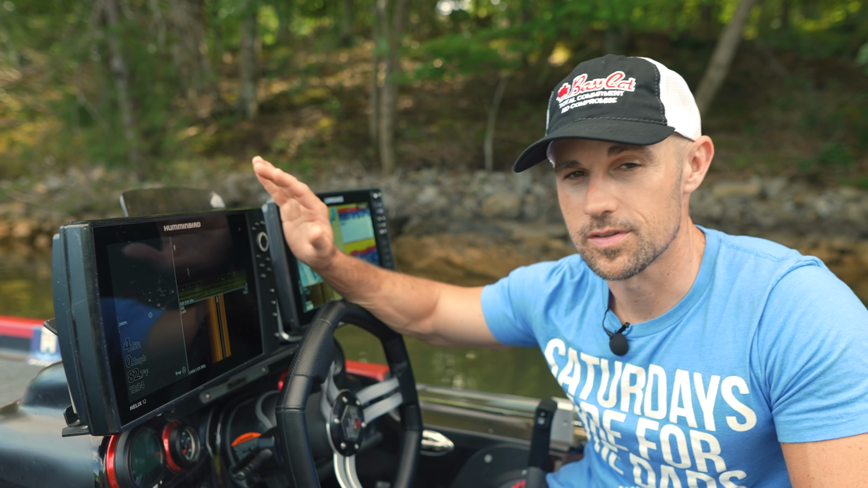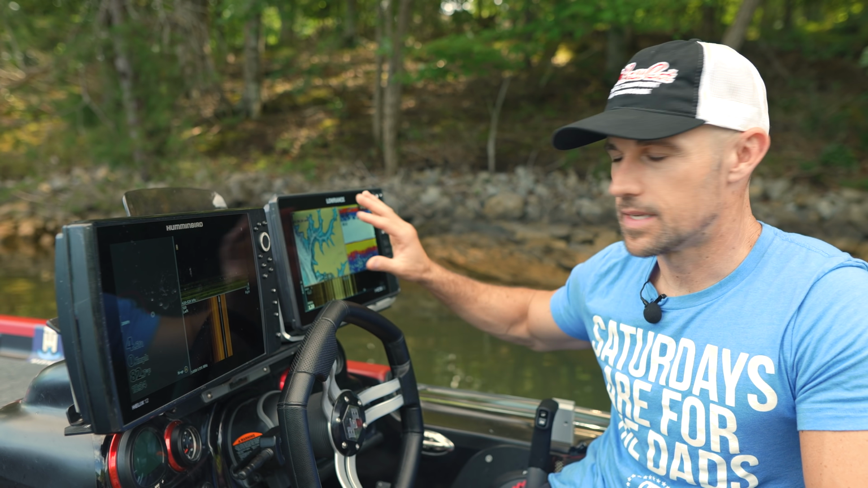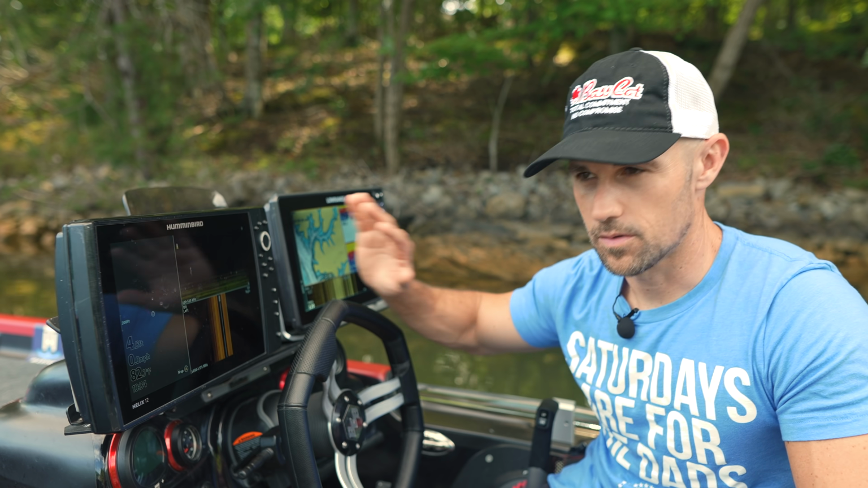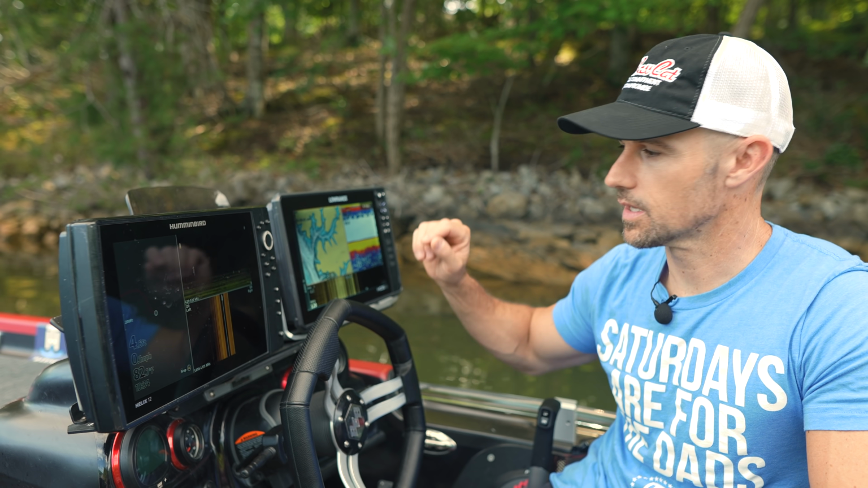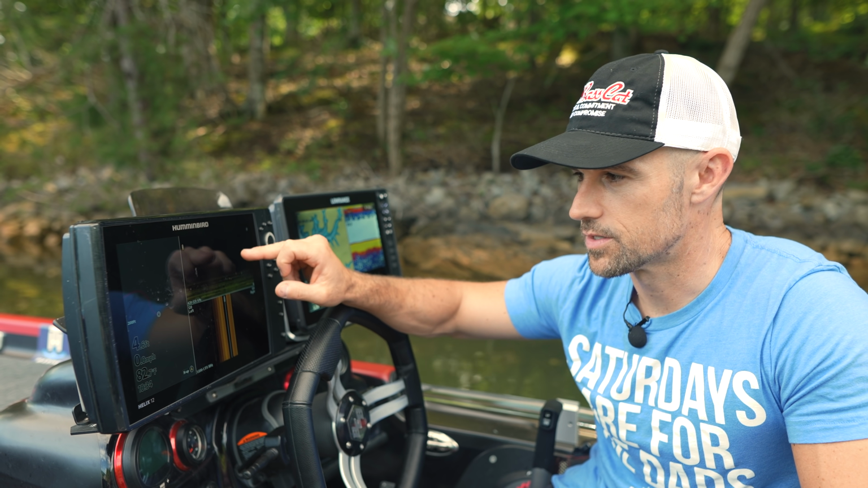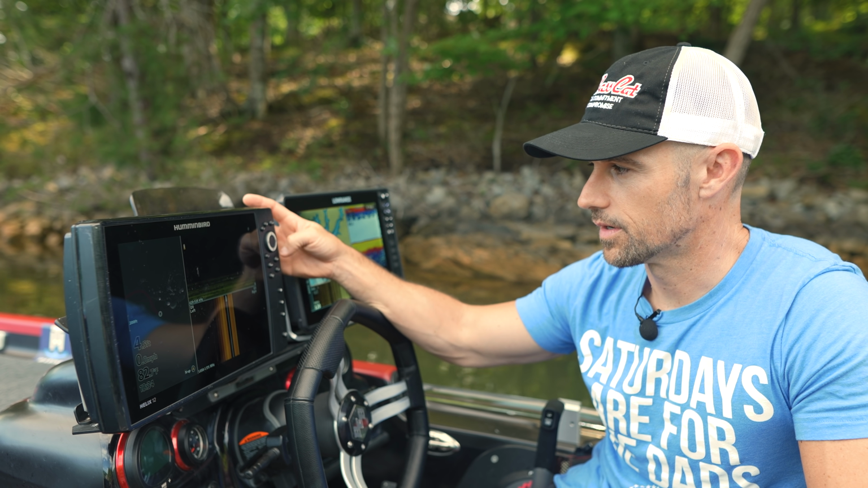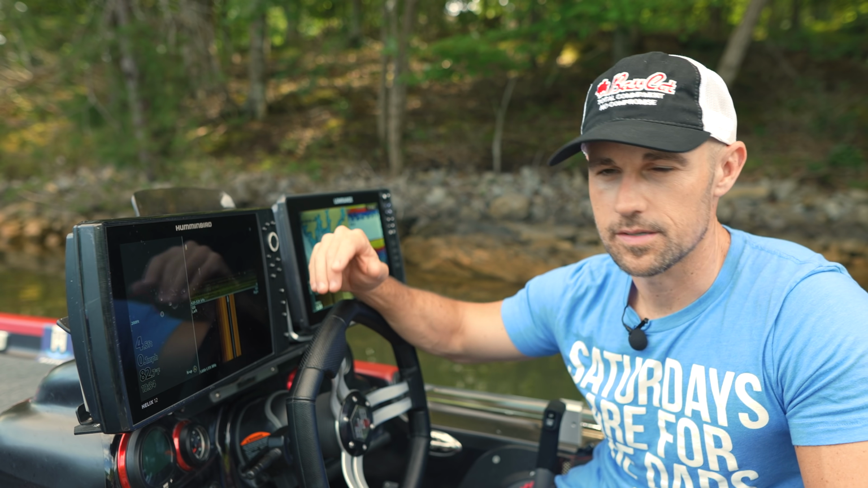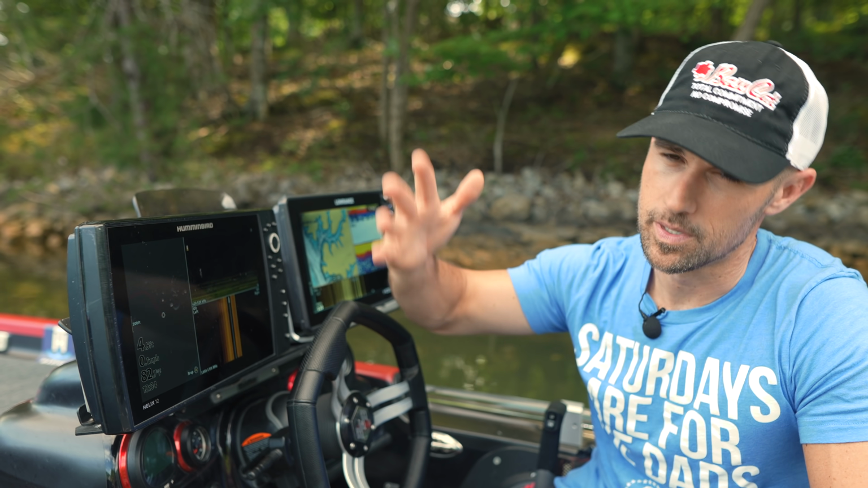So now we're going over to the down portion. The down imaging on Humminbird and Lowrance are both good. They're both good. And just like with the other, you need to adjust a lot of what's going on here with the Humminbird. I'm not going to get into all the settings because that'd be like a whole other video. Maybe I will do that.